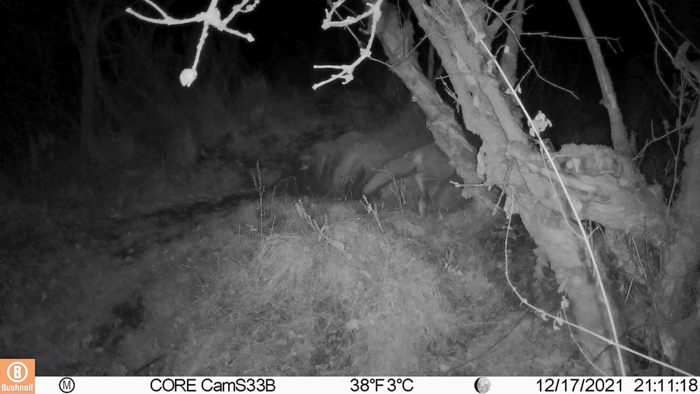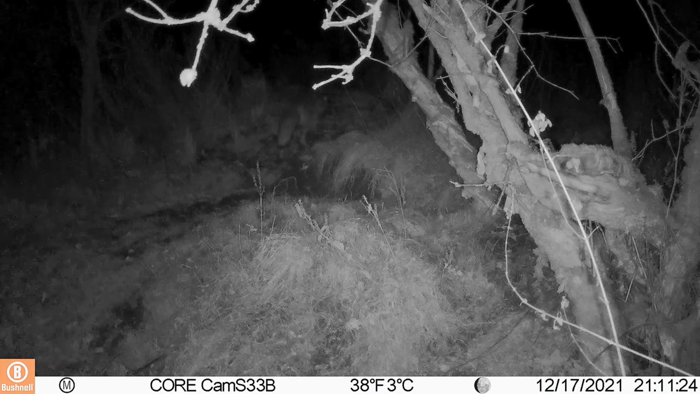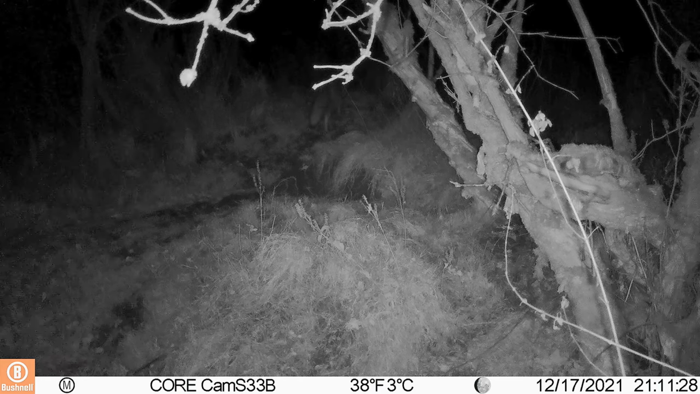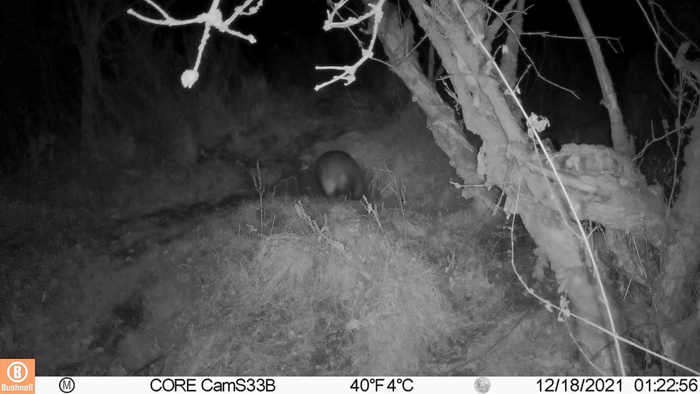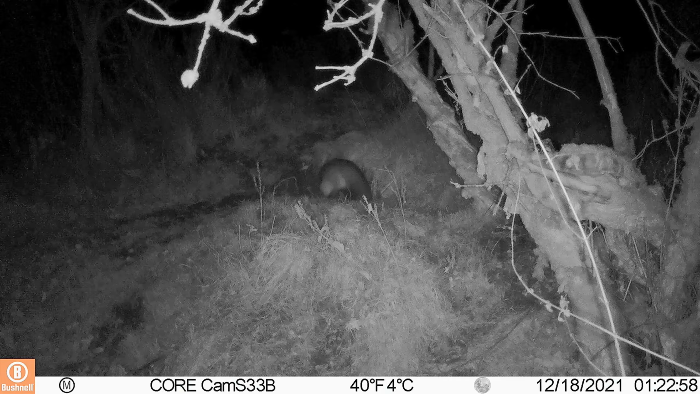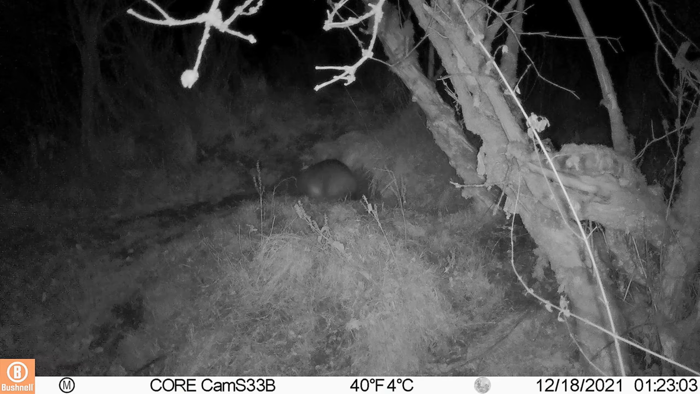Quickly marks his territory. 20 minutes passed and it's the badger again. He doesn't go inside the burrow, just takes a look inside and continues on his way.